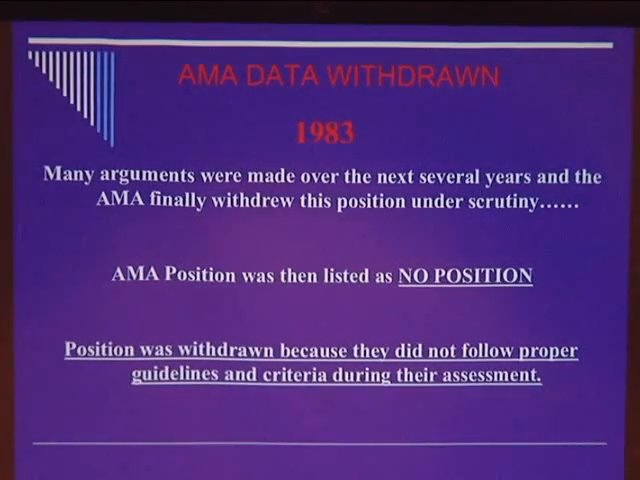And they said, well, now where we are is we don't have a position, which sounds so much like the way the government is anyhow. So the AMA says, we have no position, and they realized that what they had done was wrong.